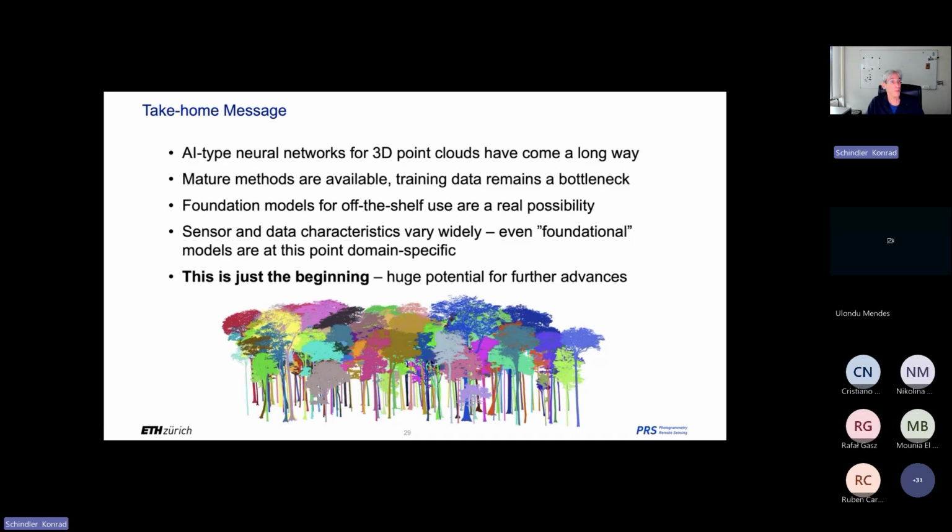Methods are mature. You can take them off the shelf. You can download them from the internet. You can make them work. The bottleneck at the moment is actually training data. Even with all the scan data that overwhelms us on our hard disks, we're far from what the imaging and the language people have, and it shows. So we would still need more data to really learn everything that the world has to show us.